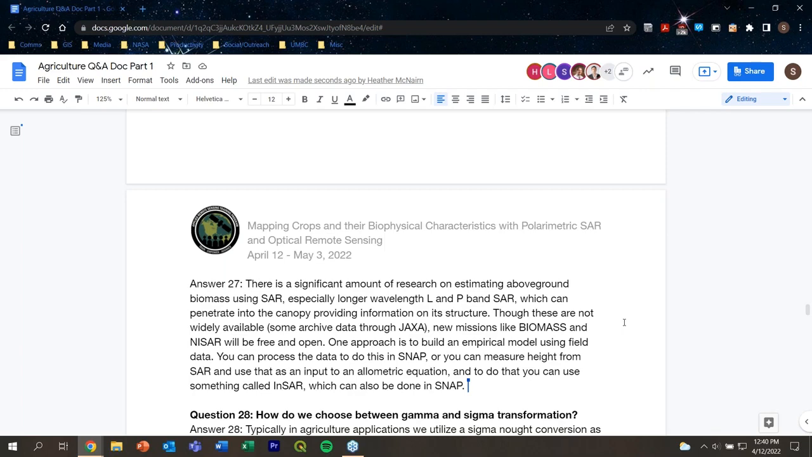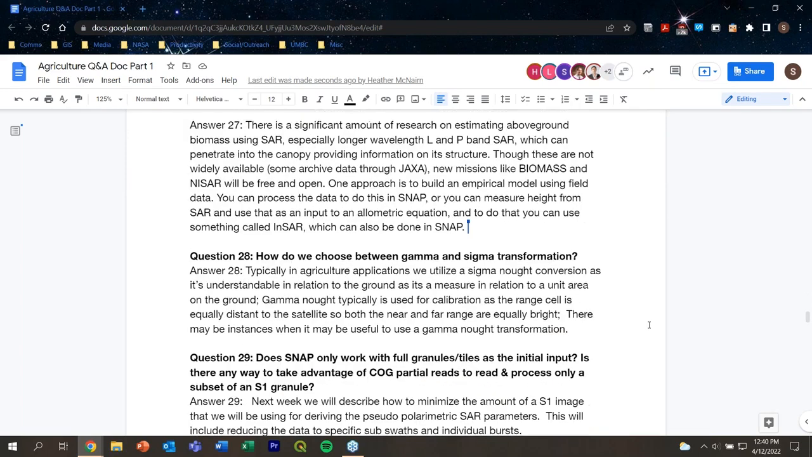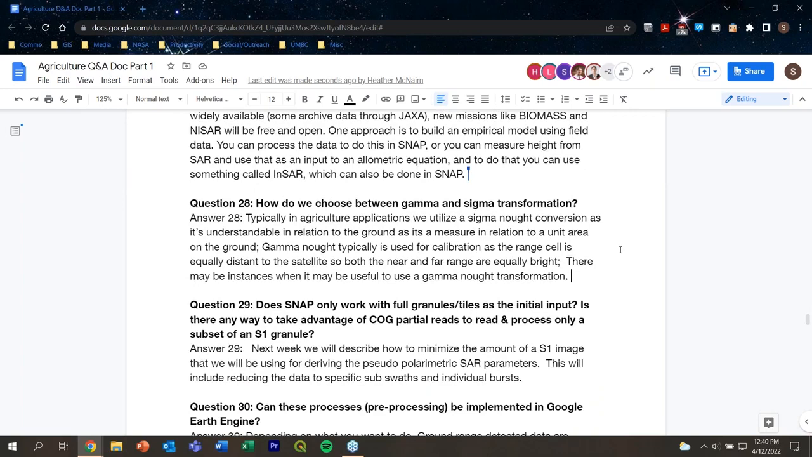Great, thanks, Sarah. Question 28. How do we choose between gamma and sigma transformation? Okay, so I answer this. So typically in agriculture applications, we utilize the sigma naught conversion because it's understandable in relation to the ground. So it's a measure in relation to the unit area on the ground.